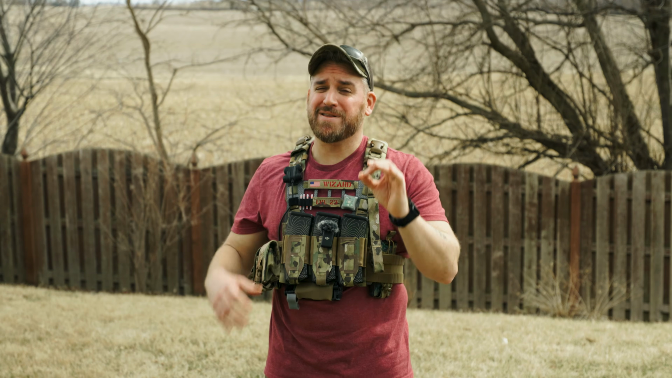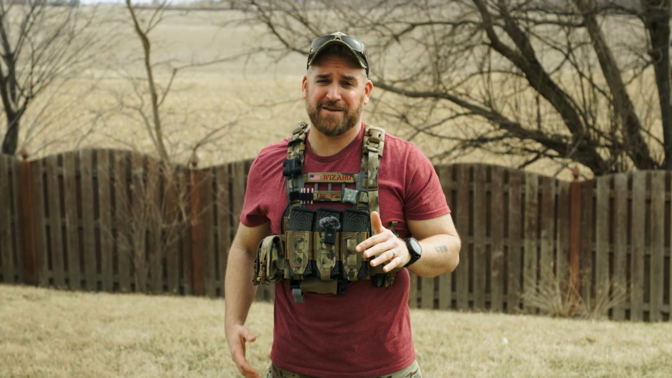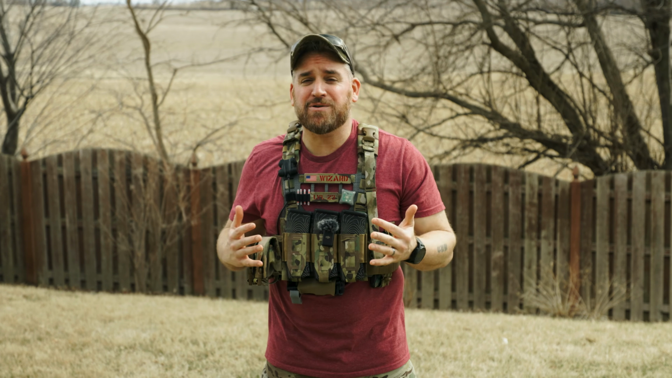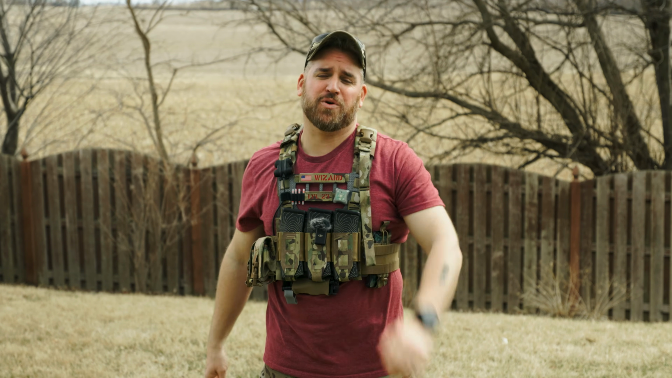And I do really like that EOTech G45 magnifier. I'm not gonna lie to you, I was kind of surprised I like it as much as I do. But I hope this review of the EOTech NVLR was helpful in your purchasing decisions.